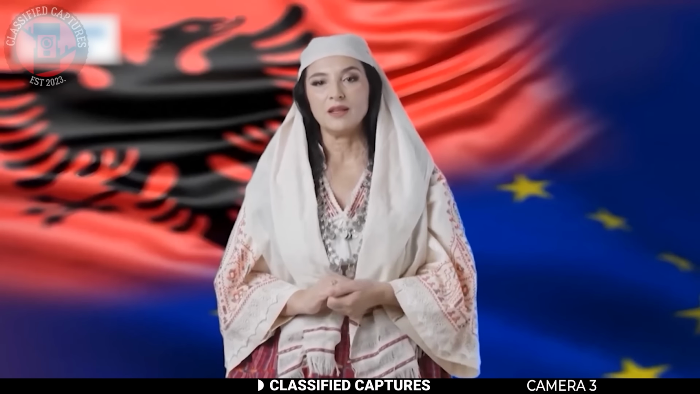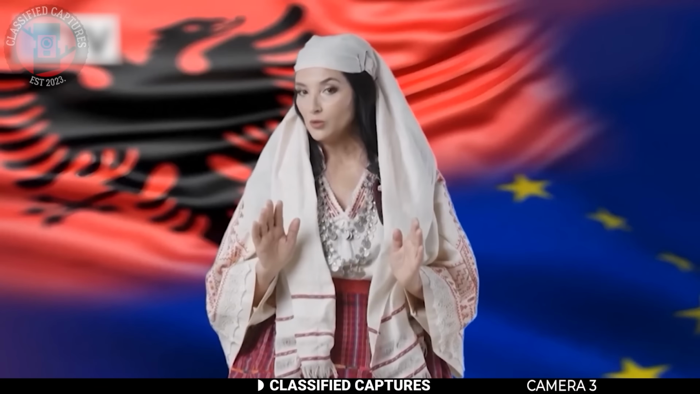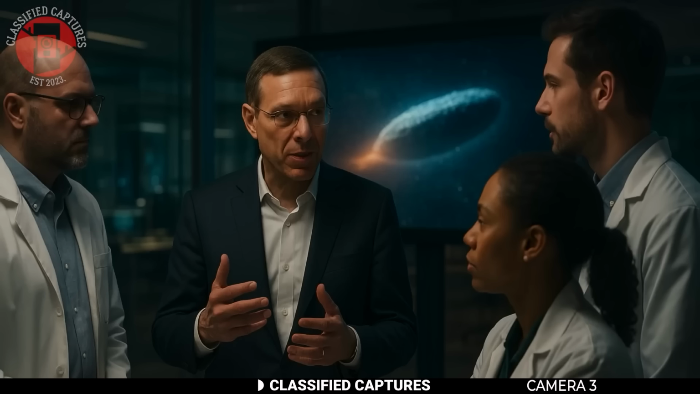Some speculate they're putting machines in their place so they can hide when the Atlas comes. For those not familiar with the conspiracy, it's said that there is a planet known as Atlas approaching Earth. Some say it's a planet, others say it's a massive craft. Scientists say it's a comet, but either way, it's on a collision course with Earth. Could that be the case?